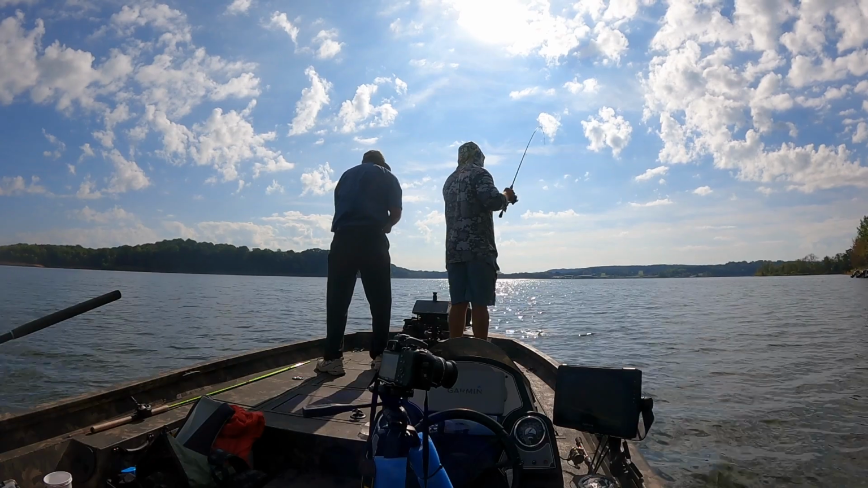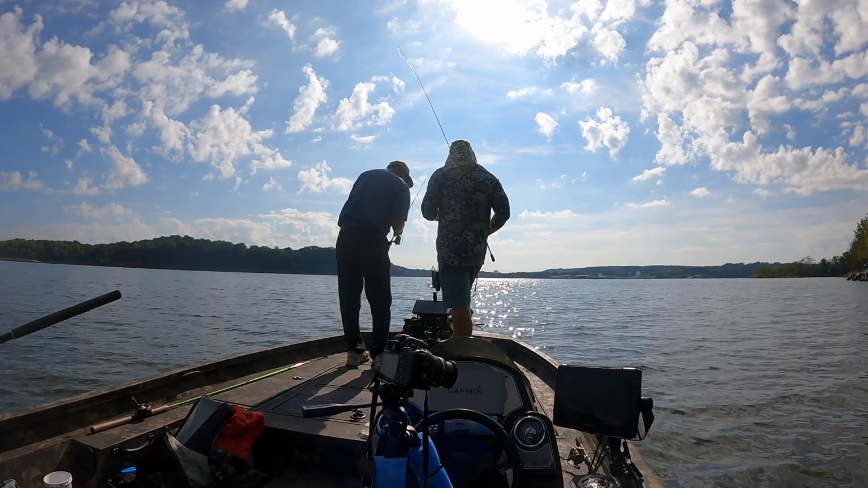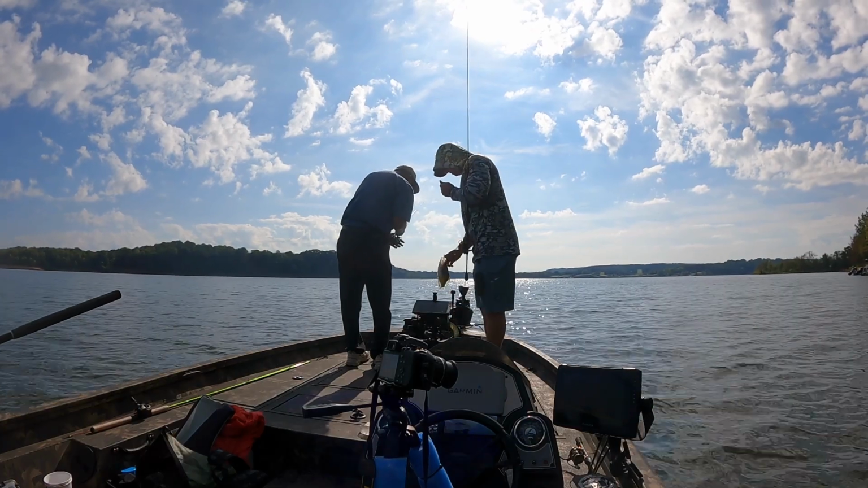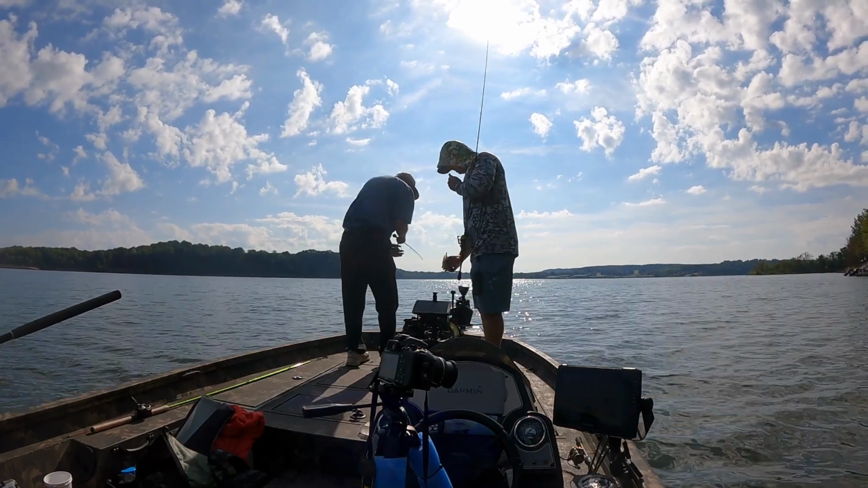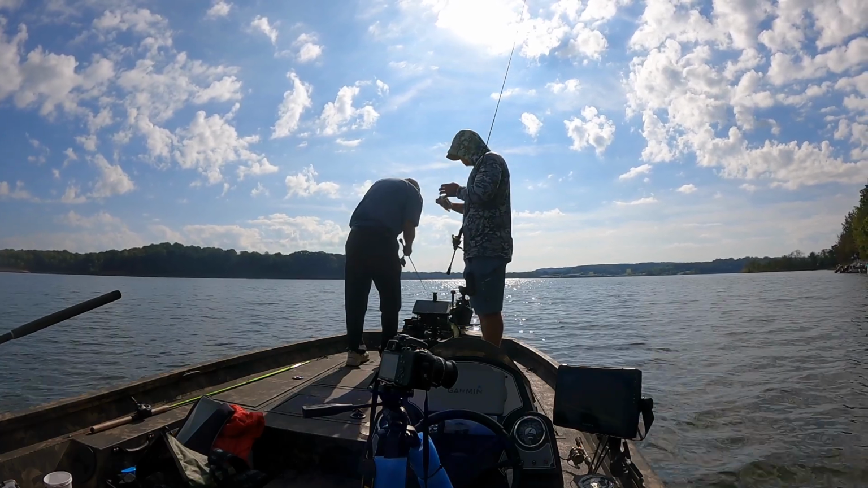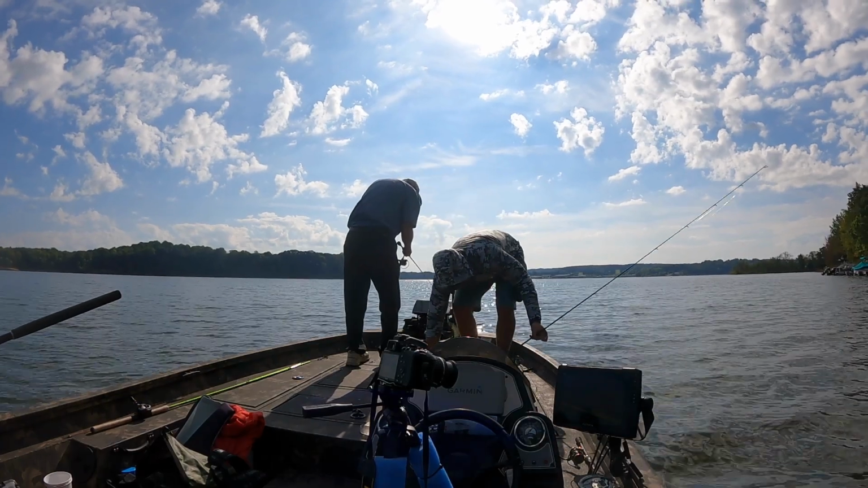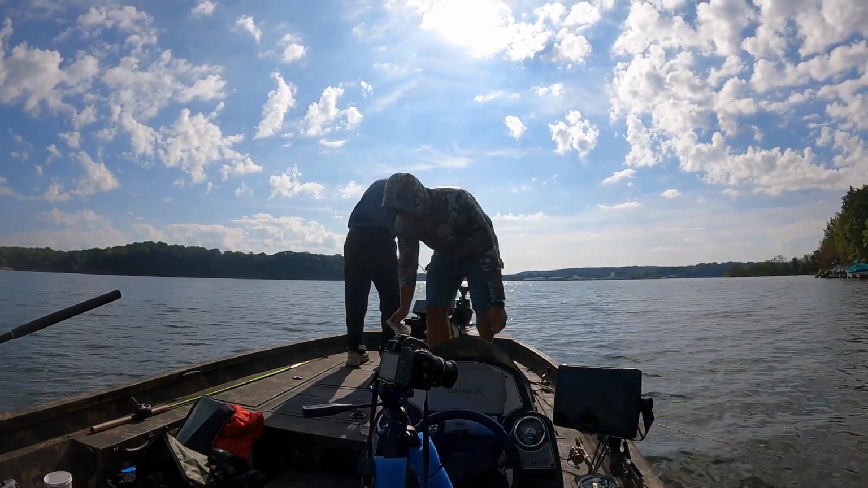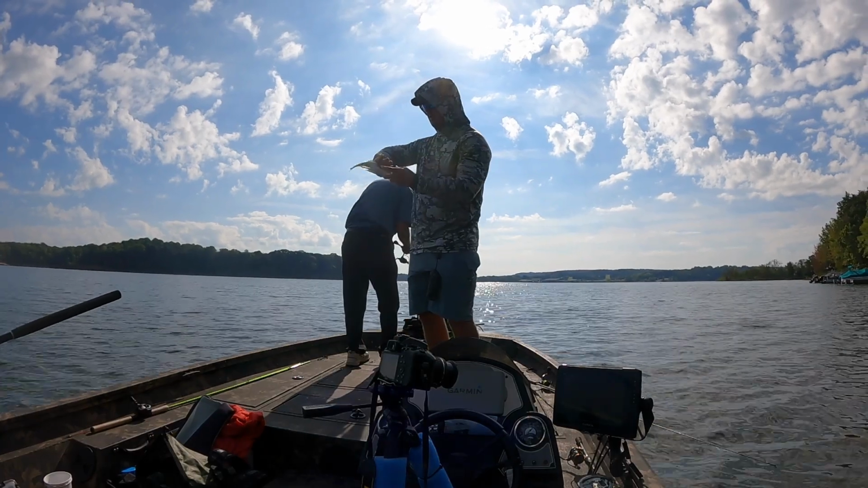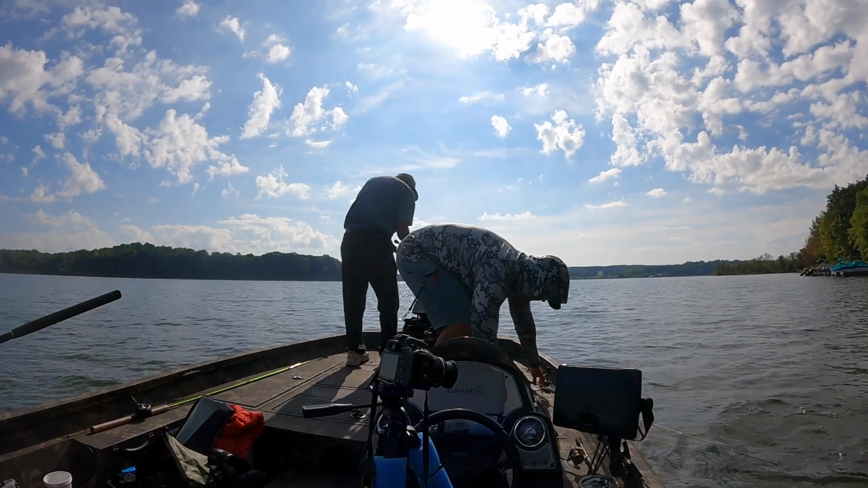I'm noticing that the brush or tree, or whatever kind of structure it is, you can see there are branches or sticks coming up above the fish. These fish are just holding right down onto it, actually right on the ground. And the biggest thing about that is that with them staying hugged that close to the bottom and